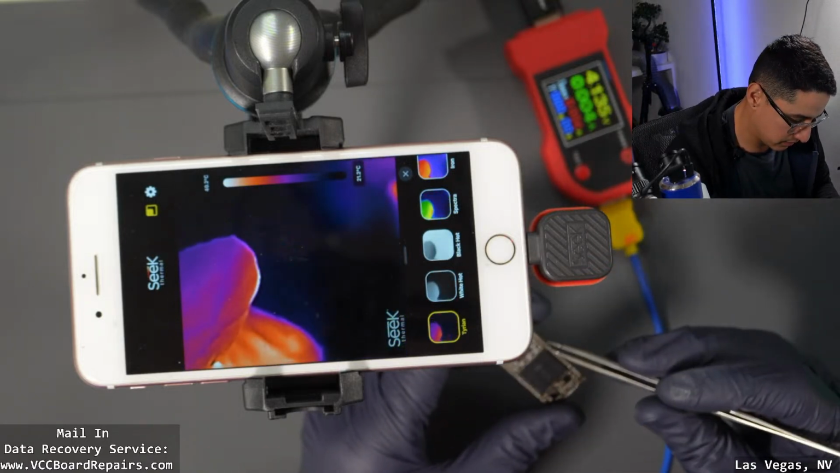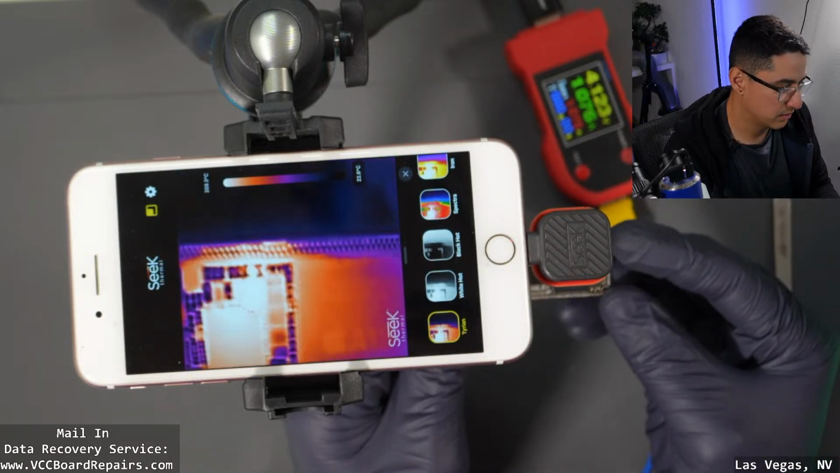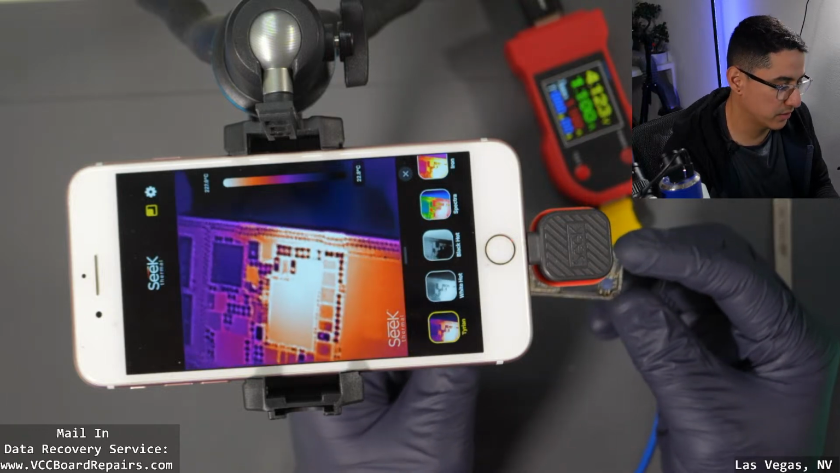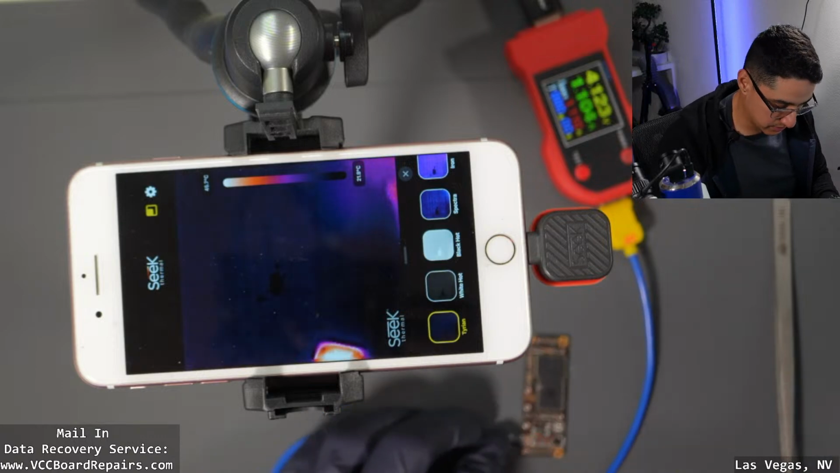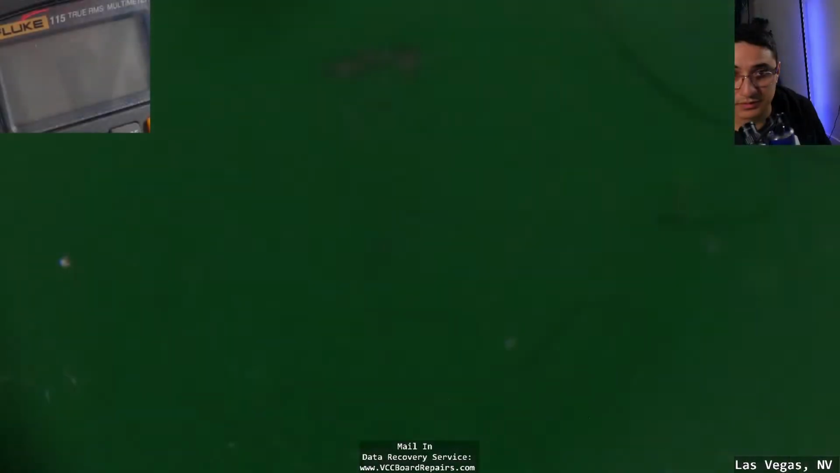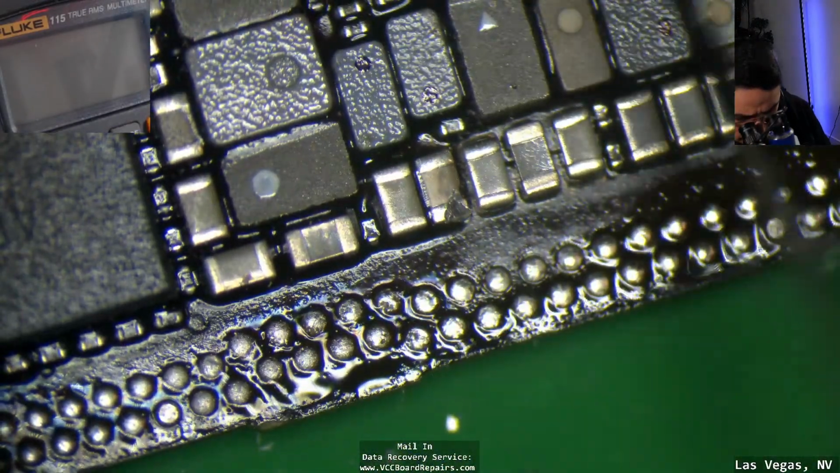Hold on, the short cleared. There you go. Prompt to boot. Yeah, you can't really tell where the short is. You can see the heat, but you can't tell where's the source. There's no pinpoint heat. All right, let's try one more random component. So that's this one here.